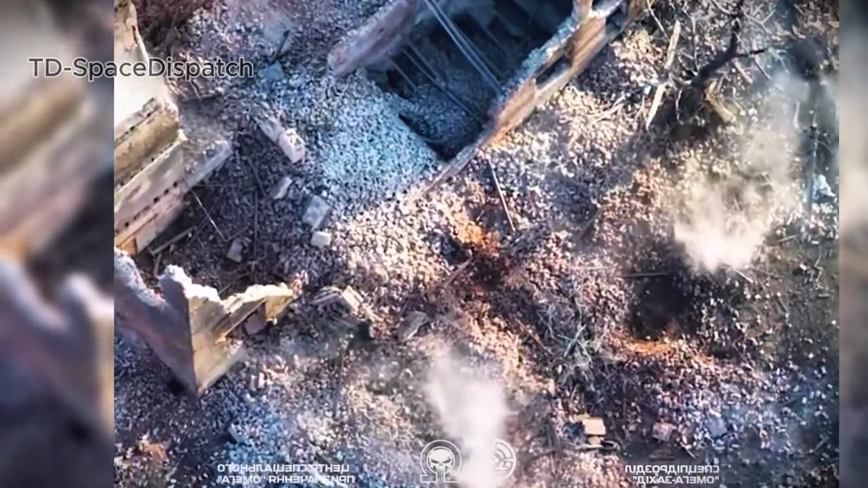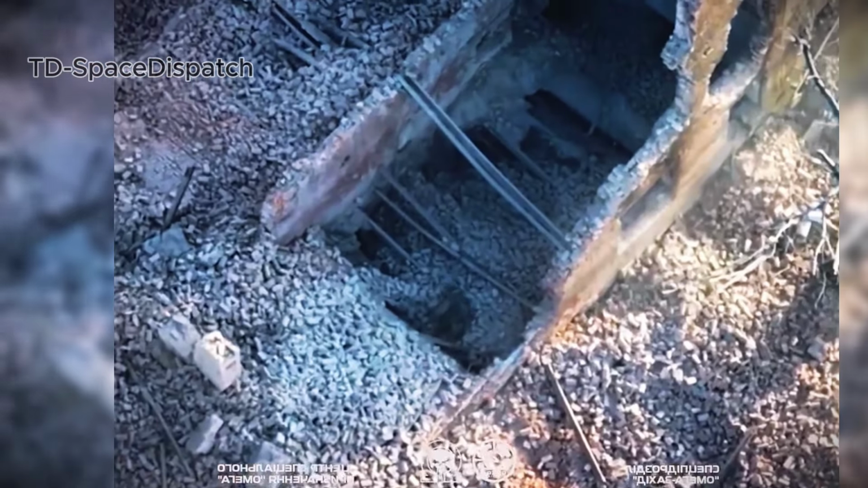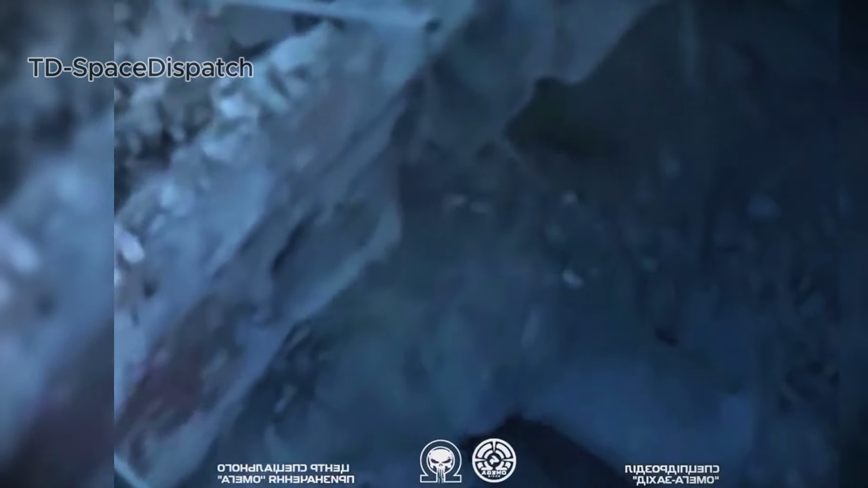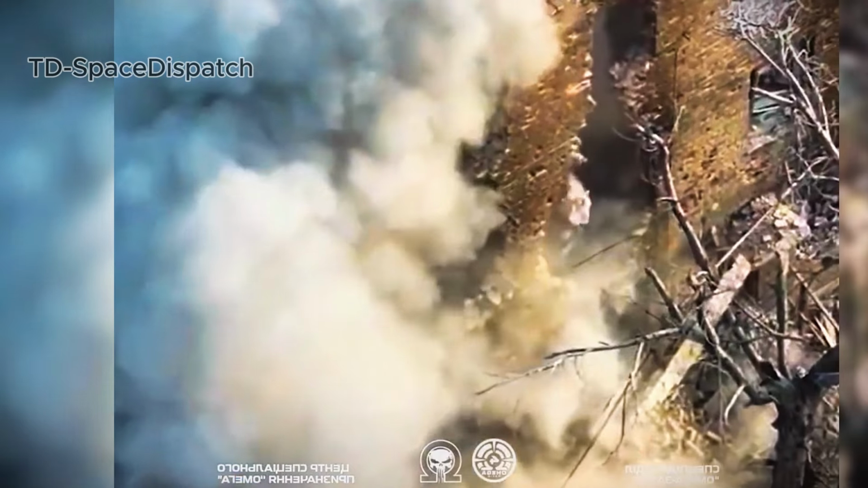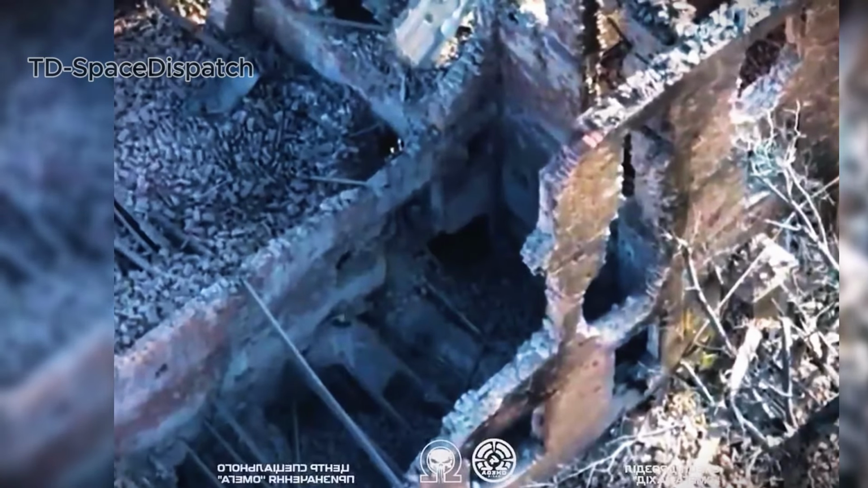In the outskirts of Pokrovsk, a Russian soldier moved quietly through the remains of a destroyed structure. Believing he had vanished beneath the rubble, he slipped into a basement and stayed still. Overhead, a Ukrainian reconnaissance drone confirmed his location. Moments later, an FPV drone followed its signal. The blast sealed the passage, leaving silence in the wreckage. Technology once again proved how patience defines precision on the modern battlefield.